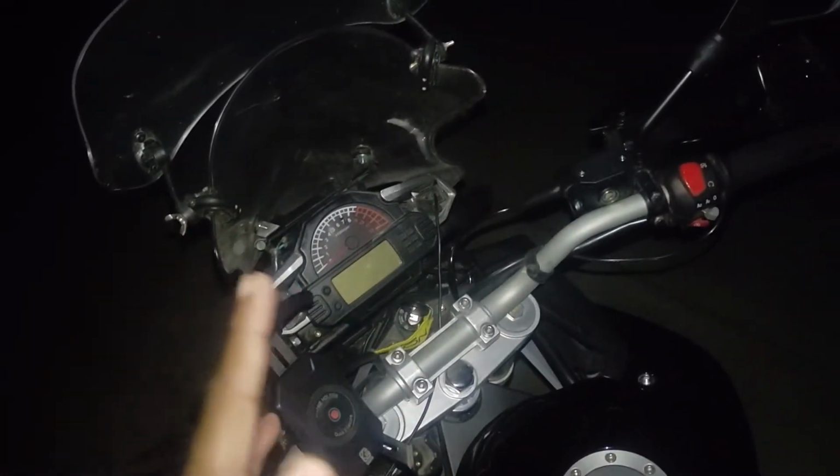And so I'm going to show you with my bike the difference that it makes in comparison with the upgraded LED light bulb and the floodlights that I have on this bike. Let me go ahead and get on here.